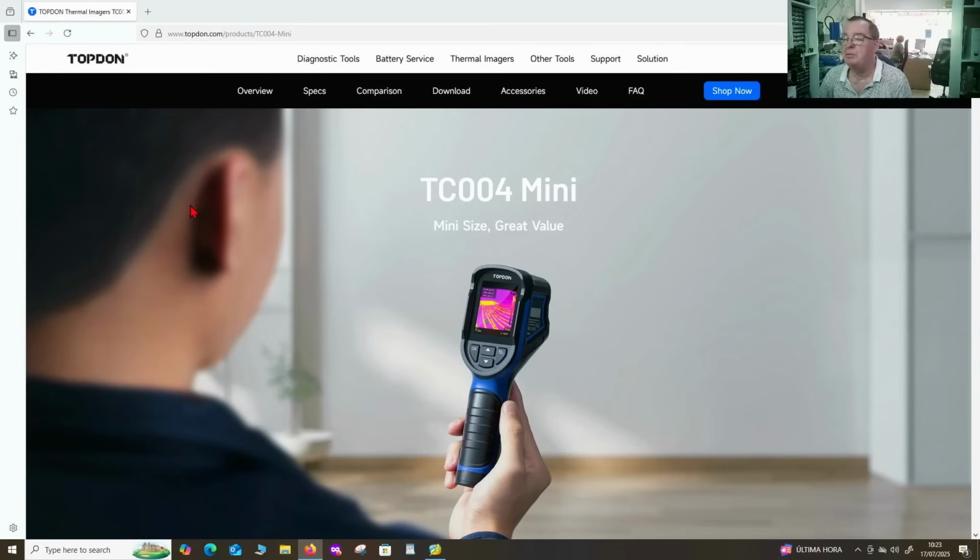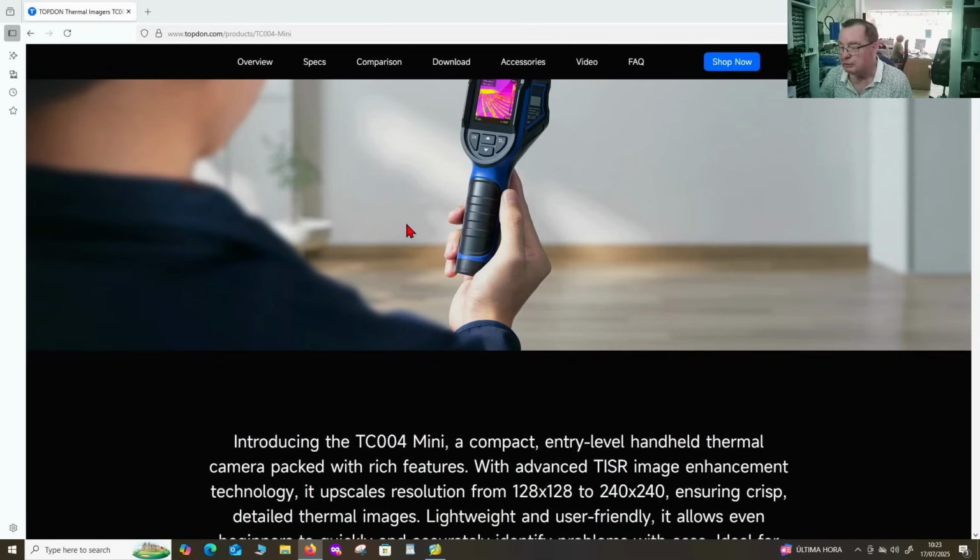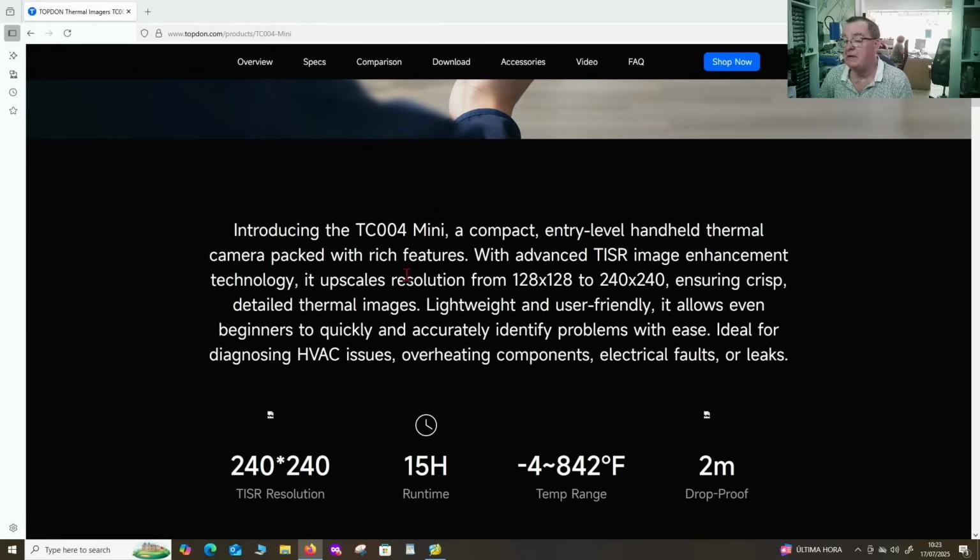Here we are at the Topdon website. So the TC004 Mini. This is an entry-level thermal camera, okay, so it's less expensive than the other ones they have. You can see resolution is 128 by 128, so it's somewhat lower than some of the cameras I've tested, but still a usable resolution, similar to the FLIR One Pro. In fact, this uses upscaling technology to 240 by 240. We saw a very similar trick on other cameras, and in some cases it seems to actually make a difference. So let's see if we can switch that option off and on and see if it does make a difference.